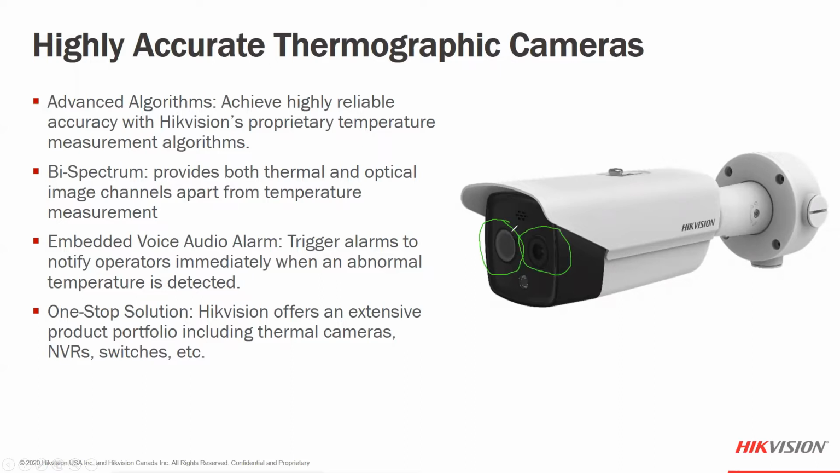One of them is going to be a 4 megapixel visible light image, as well as a thermal image. In the bullet, we have either a 6 millimeter or a 13 millimeter lens size here for the thermal image.